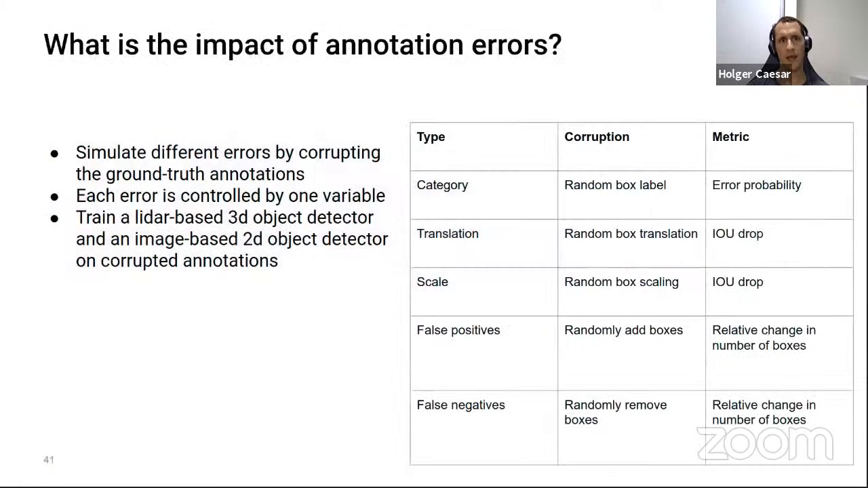Okay, and this is a small study of the impact of annotation errors. The reason is that, of course, we annotate a lot of data, we spend a lot of money, we have very high quality standards, but the question is whether this high standard is really necessary, or are we just exaggerating?